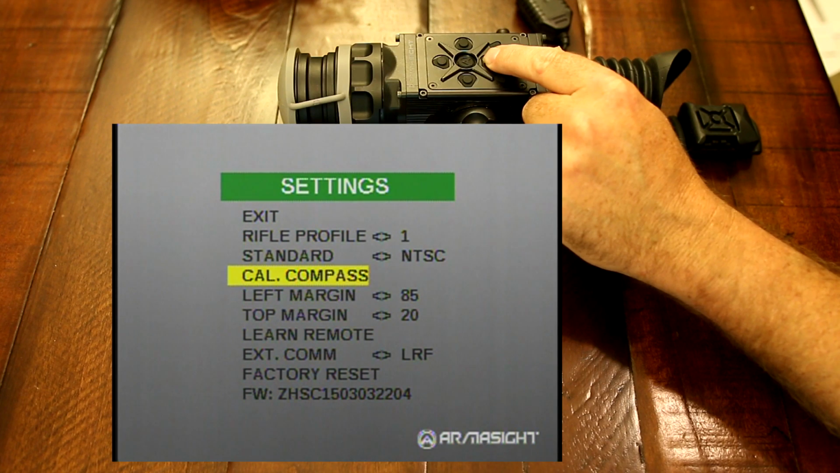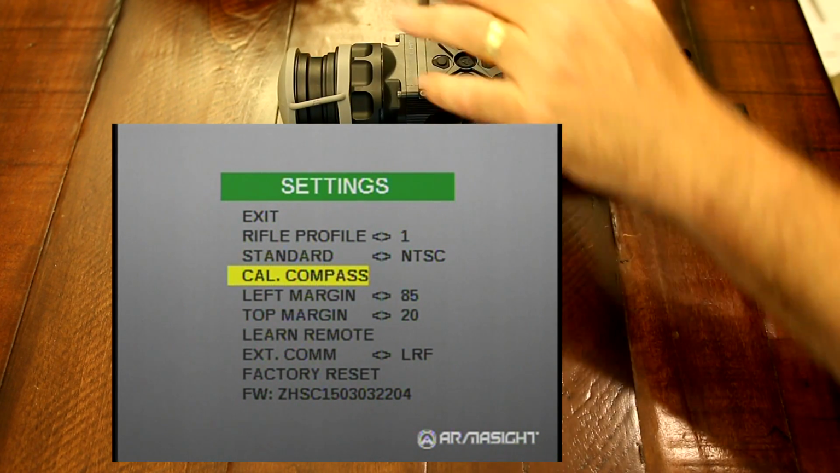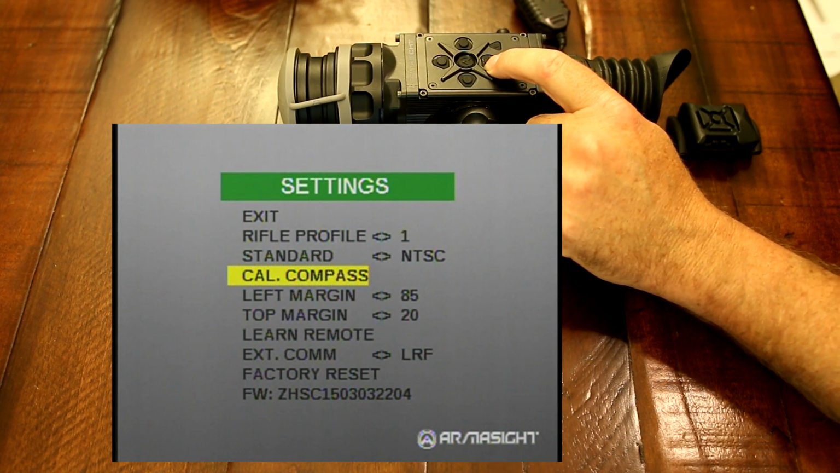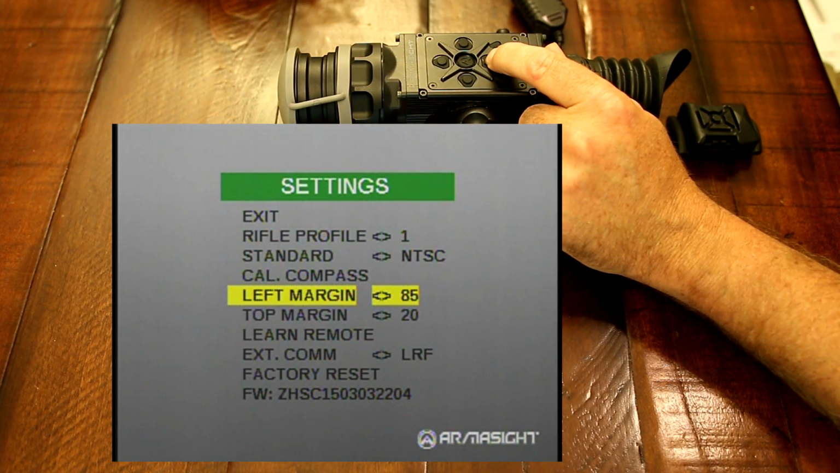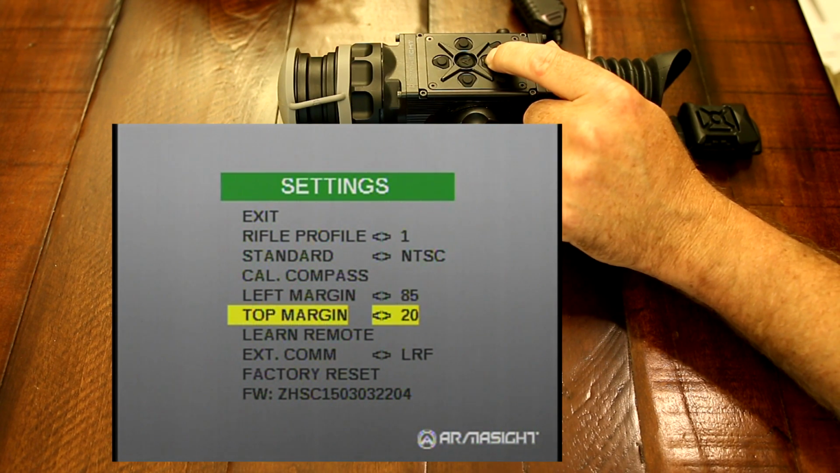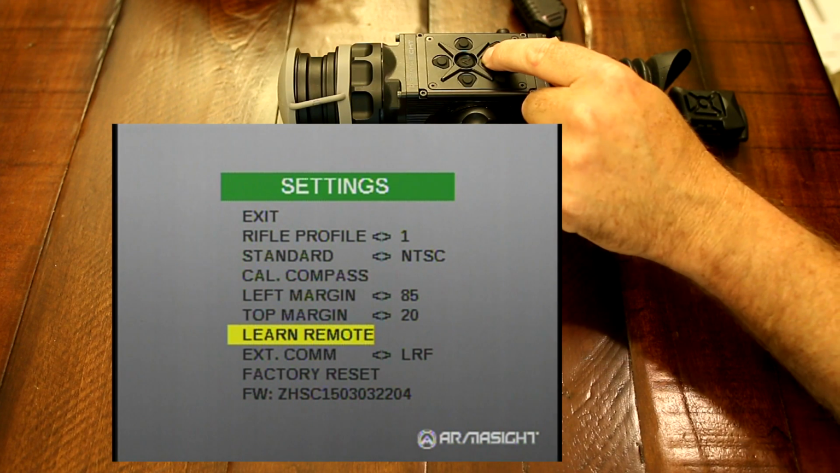Your next is your compass calibration, and what you would do is you would hit this, you rotate the unit around until it gets its calibration set, and then your compass will be set. And that's also a new feature on these Pro lines, a digital compass. Your left margin, your top margin, those actually move the screen. I find it's best just to leave it at factory default. The Learn remote will learn this new remote here for the Pro line.